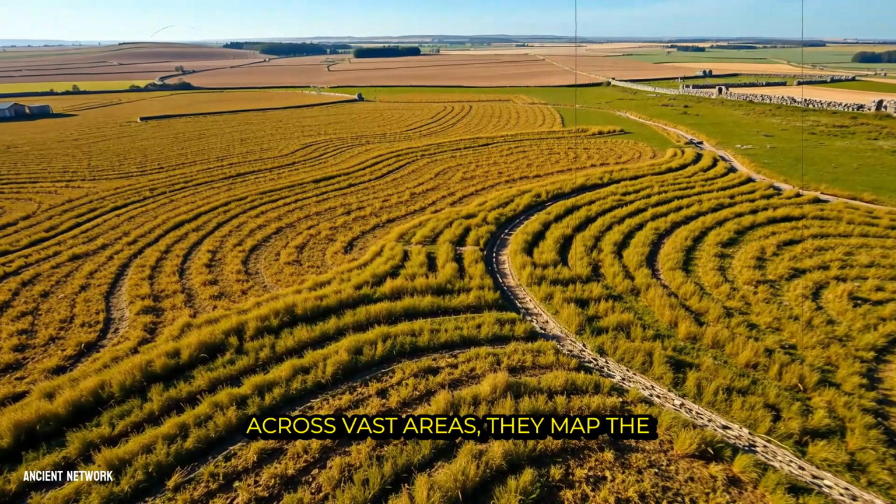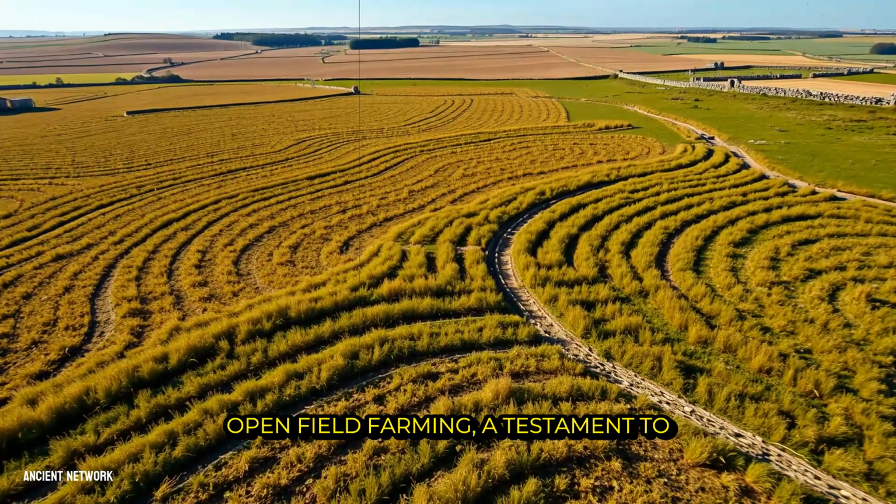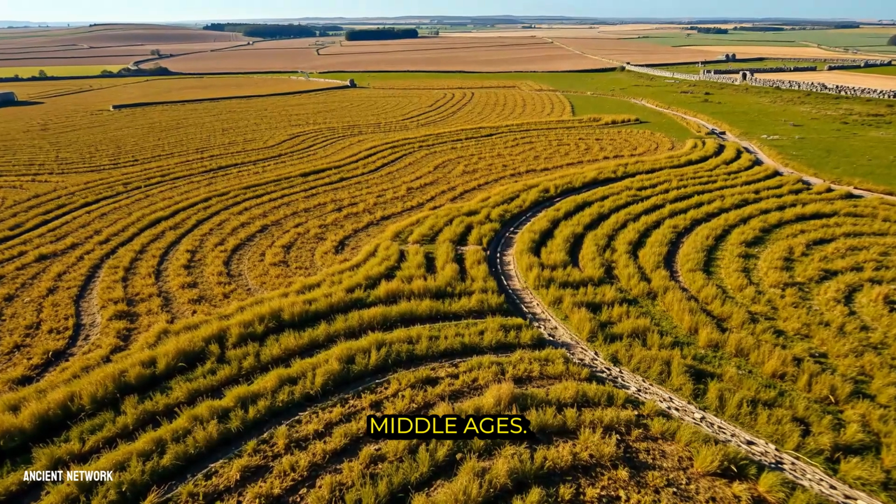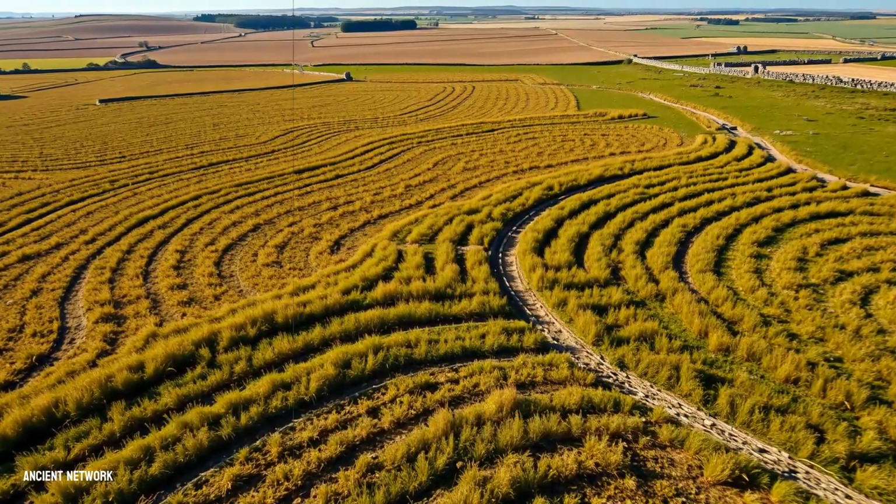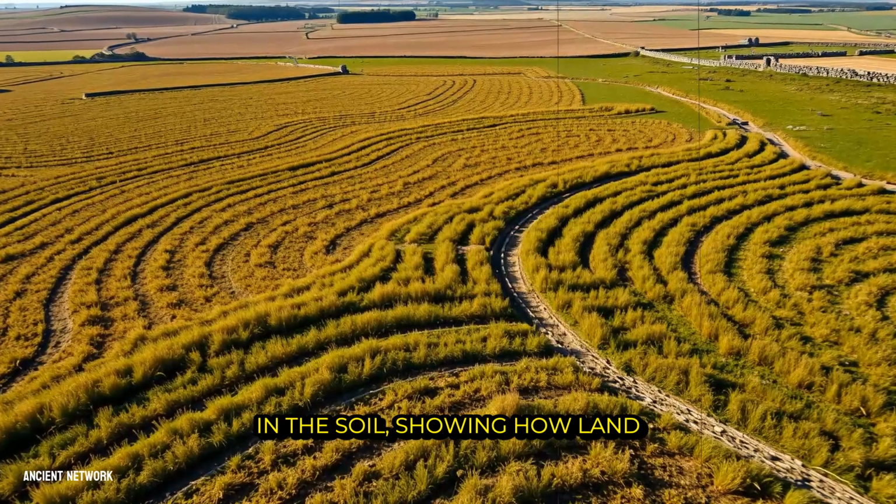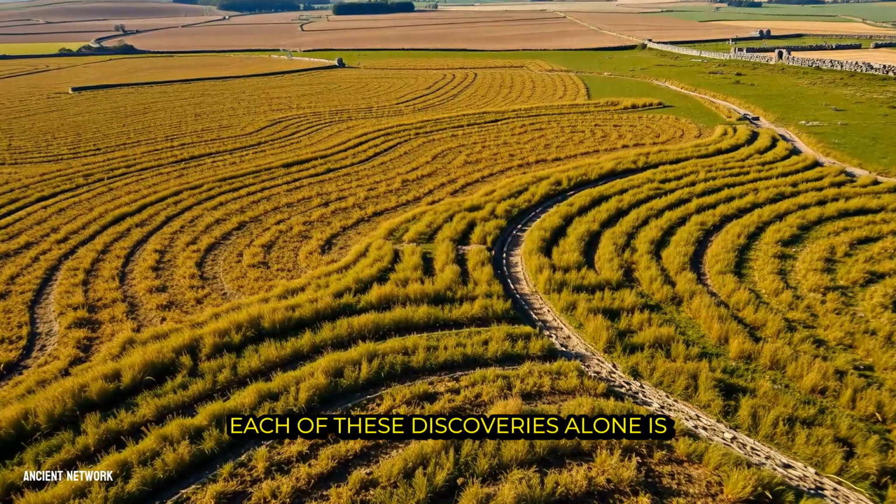Across vast areas, they map the ridge and furrow patterns of medieval open field farming, a testament to the communal agricultural life of the Middle Ages. They reveal prehistoric field systems from the Bronze Age, their boundaries fossilized in the soil, showing how land was divided and worked for millennia. Each of these discoveries alone is valuable, but the true power of LiDAR is in how